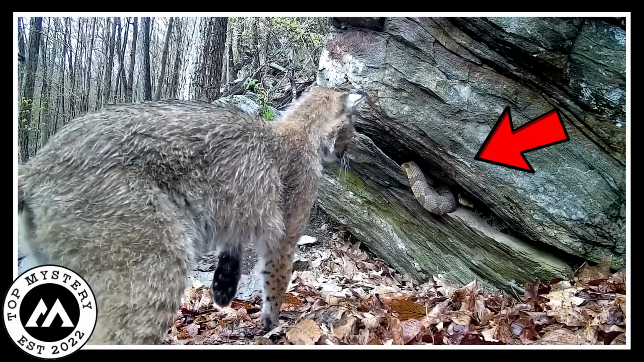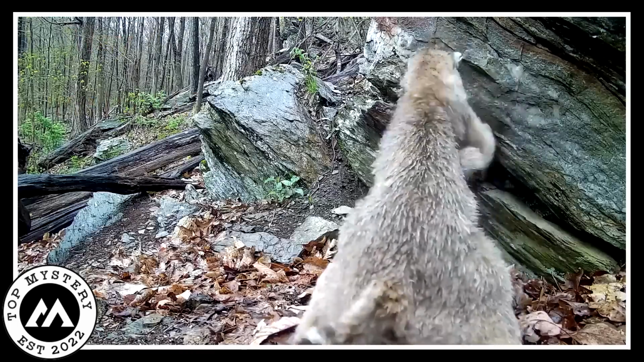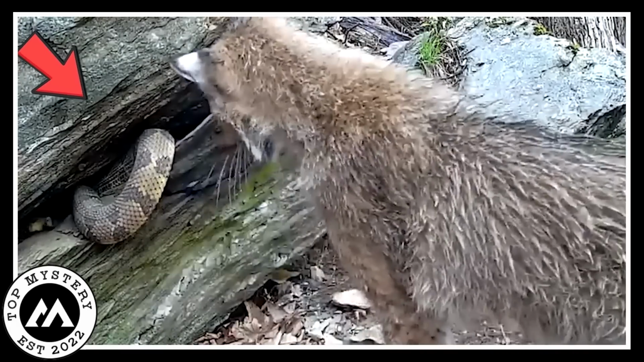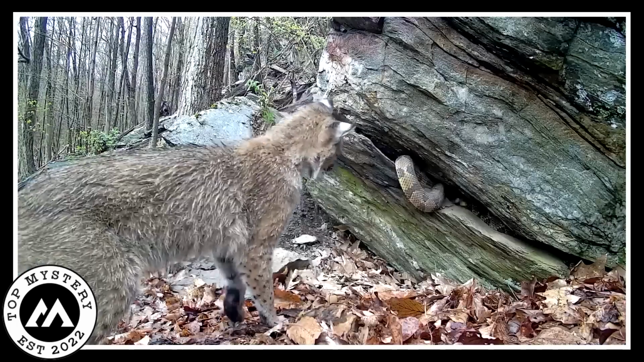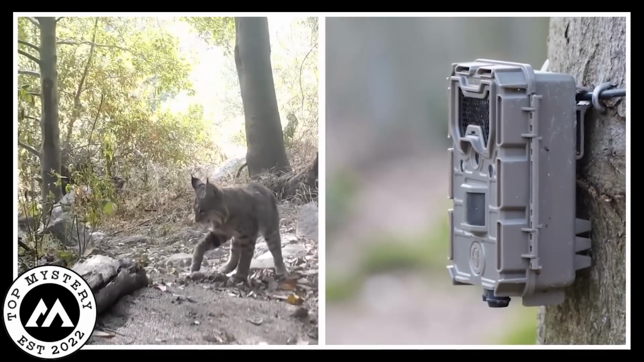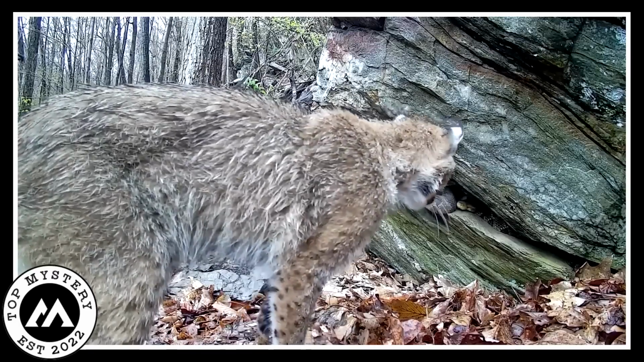The bobcat keeps scratching and trying to jump at the snake, but the snake is like, nah, I'm good, and just slides back into the rocks. It's like a mini battle in the wild. The bobcat is all curious, and the snake is just minding its own business. Nature is full of surprises, right? Imagine having a front row seat to this crazy encounter in the woods. The camera caught it all, leaving us with a wild story about a bobcat and a snake face-off in the rocks. Nature is one wild and mysterious place.